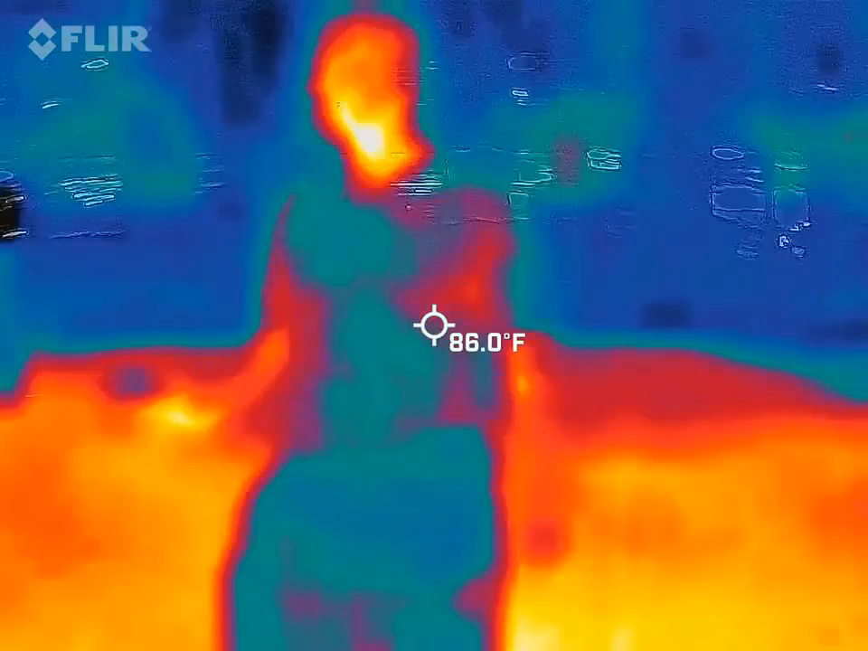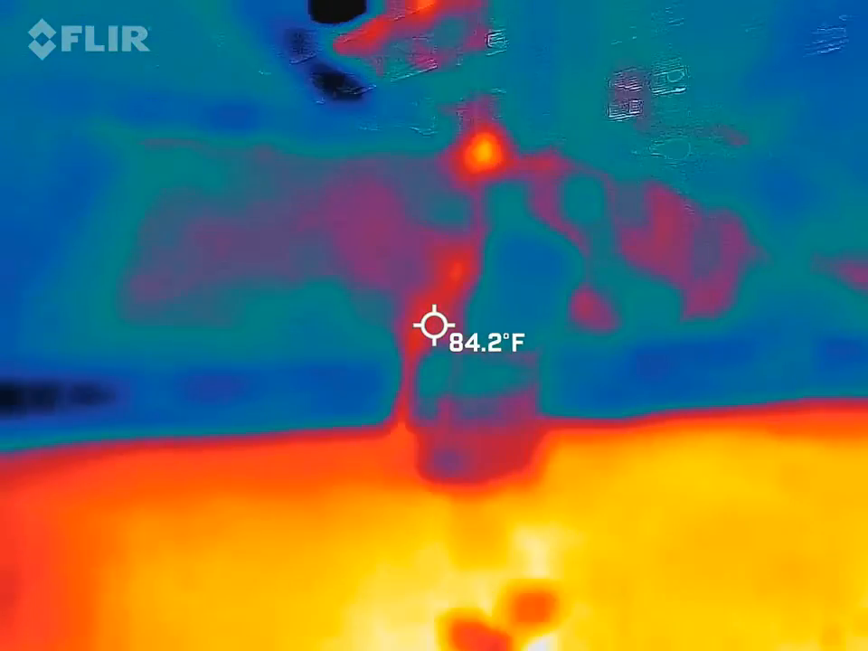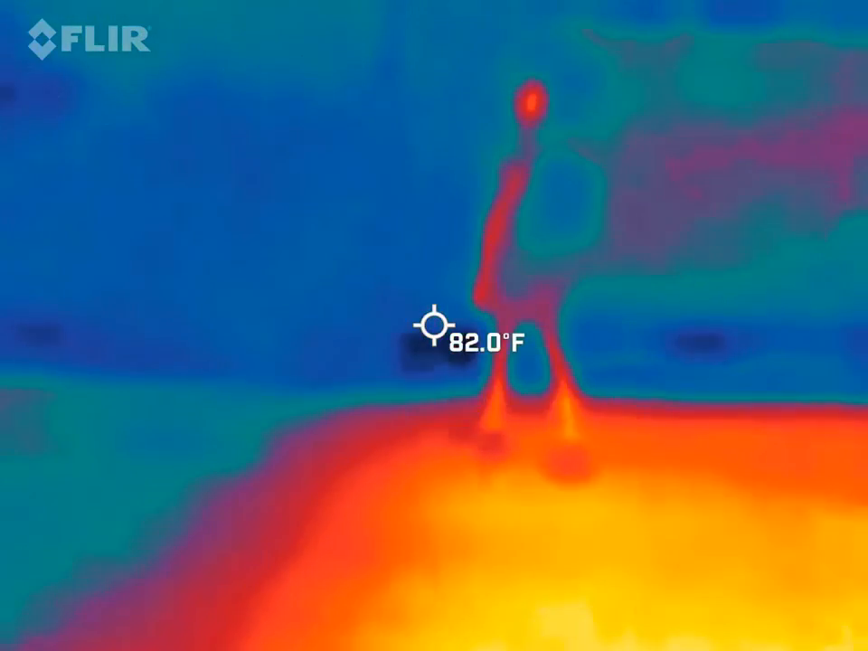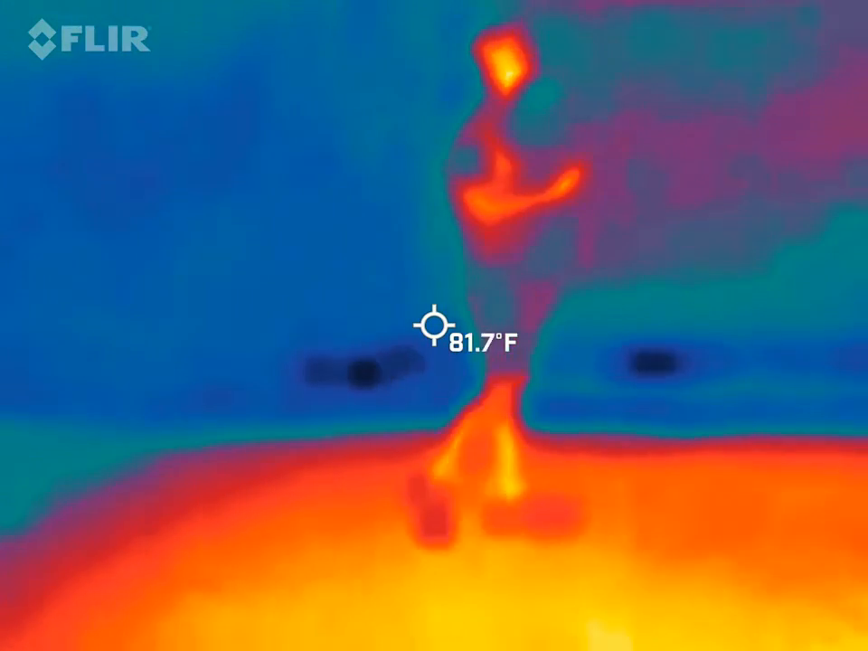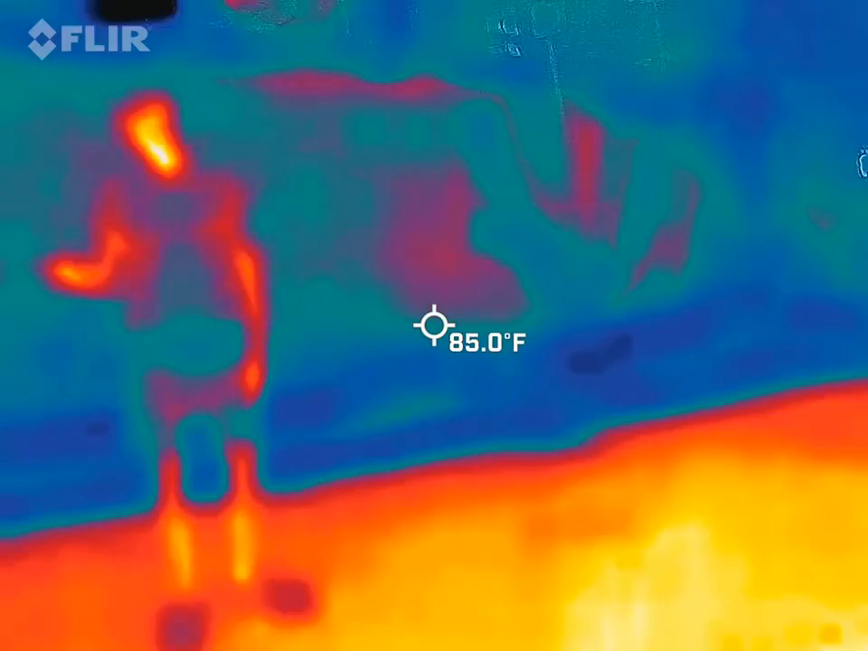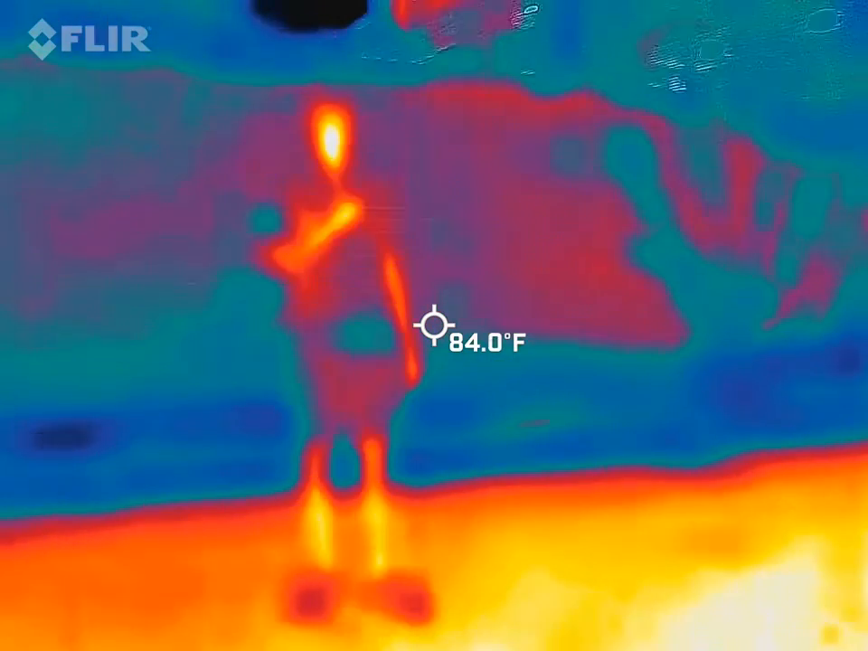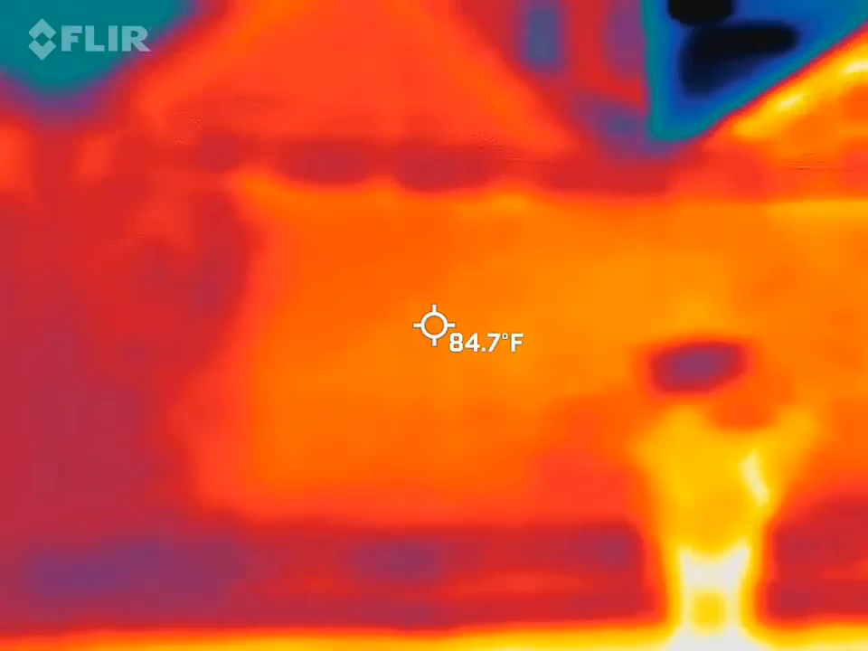Somebody getting in that car? Keep walking.